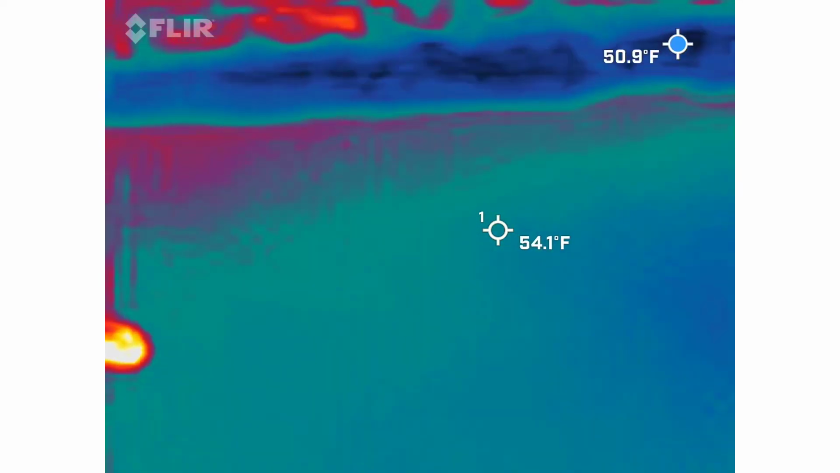Look how pretty that is. Yeah, this is normally a picture stop for every tour that walks through here. Yeah, I'm reading 56.6. That's where it stopped. Yeah. So, seems like we're jiving.